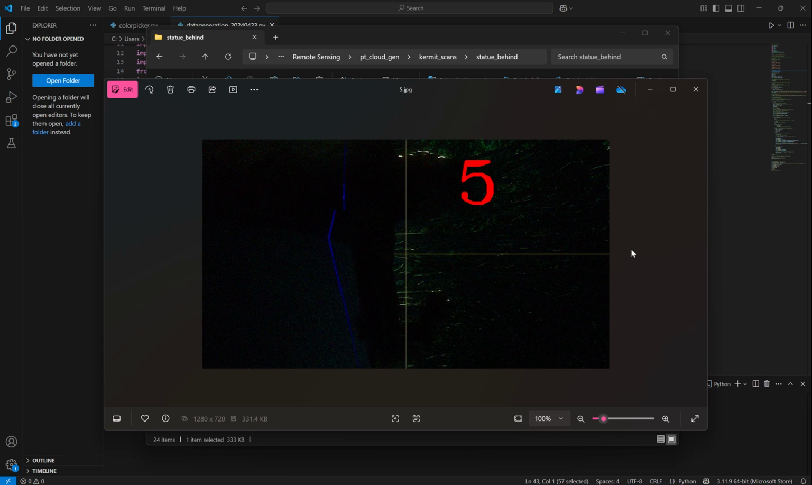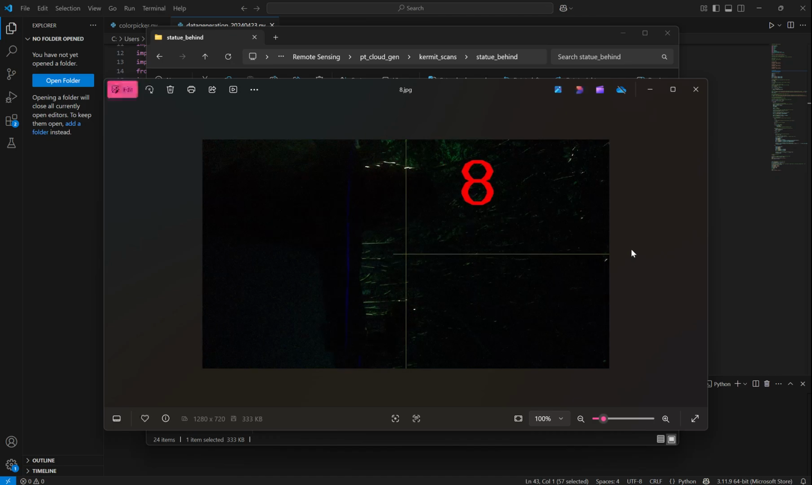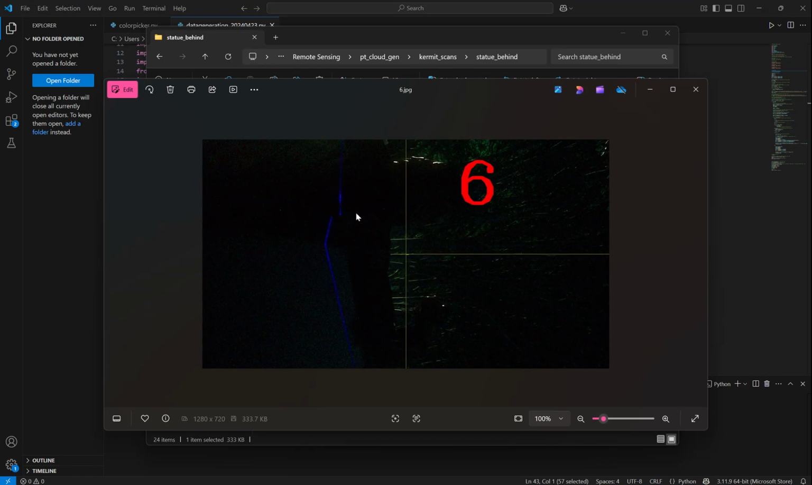Here is what an actual scan image looks like. As we traverse up the statue, the number here indicates the degrees from horizontal, and the blue line here is the laser itself. If the laser line is further away from this middle column here, then that indicates that the object is very close to the LiDAR scanner, whereas as the line moves towards the center line, it indicates that the object is further away from the scanner.